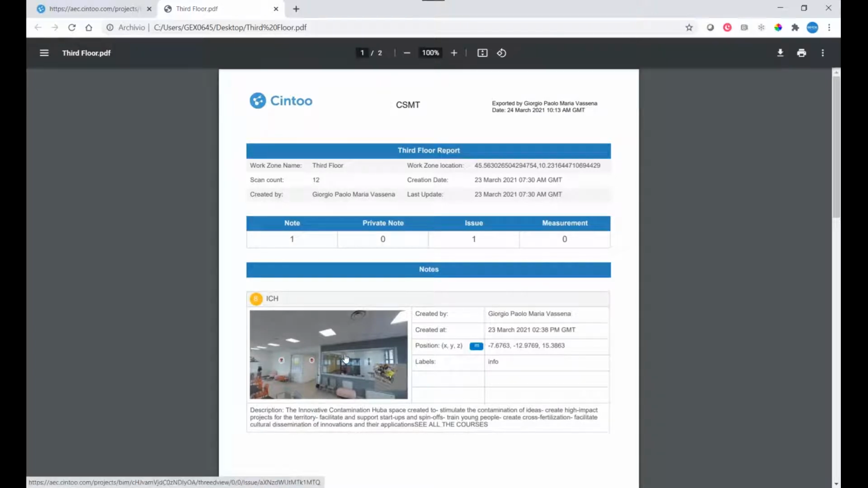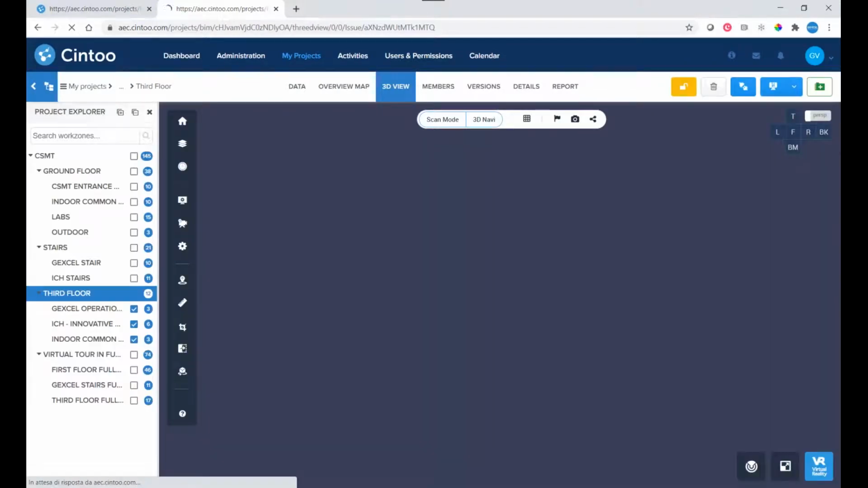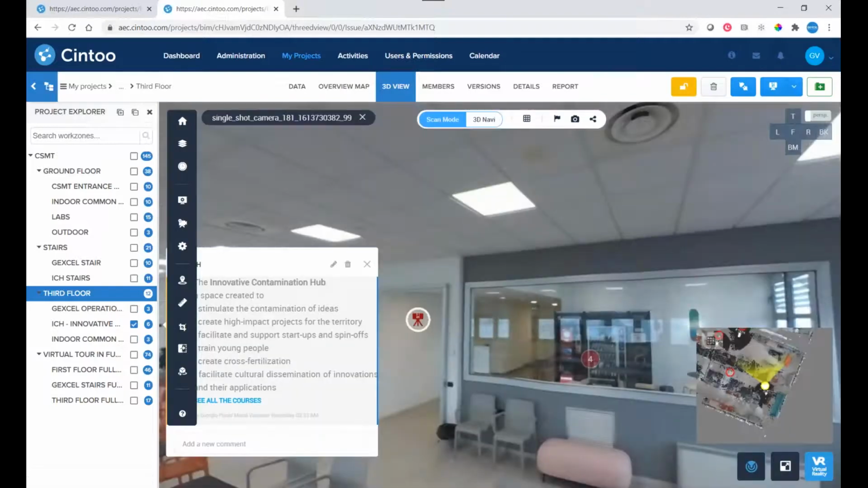And the very nice thing is that this PDF report is interactive. So you can always see what has been done in terms of maintenance, action, or something like that. And if you click on the image, let me see, okay, I can directly go to that specific part.